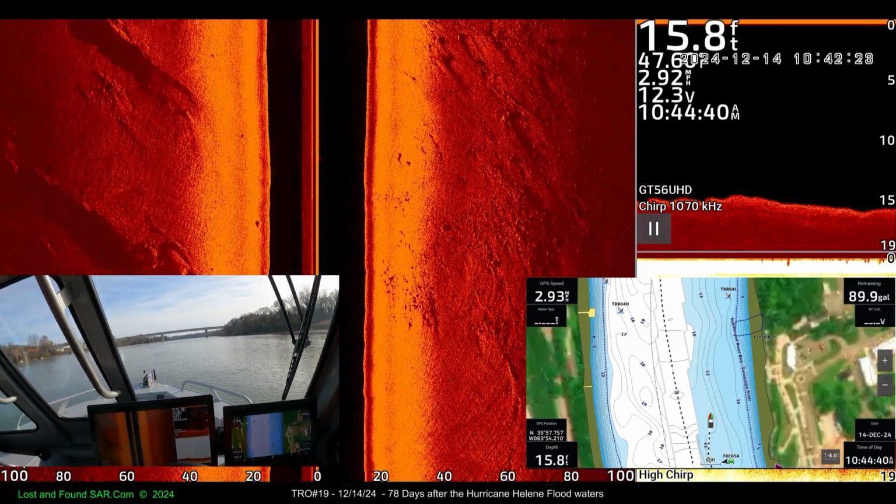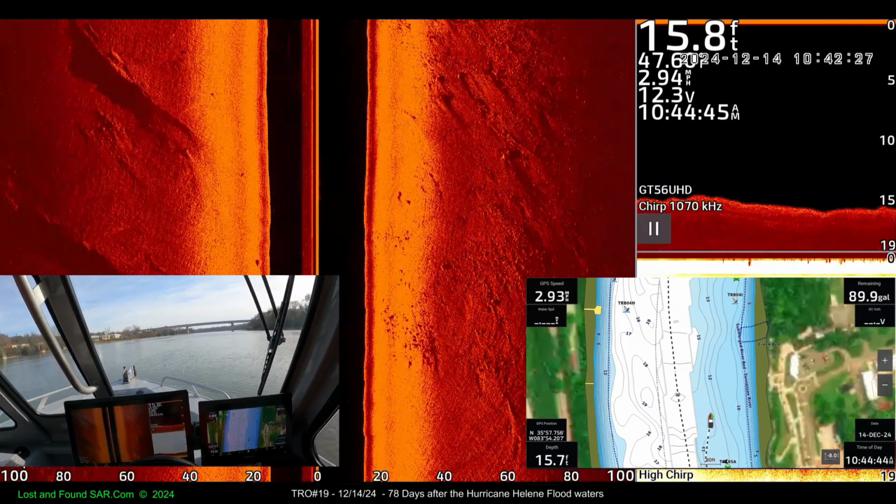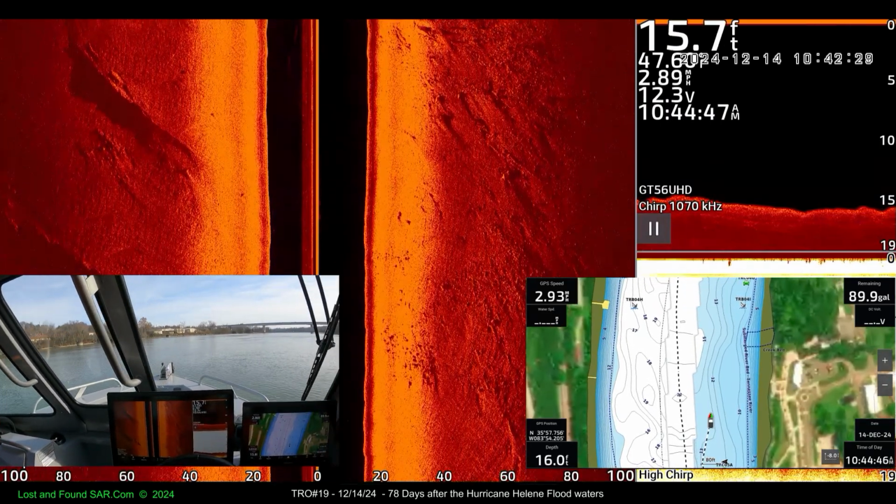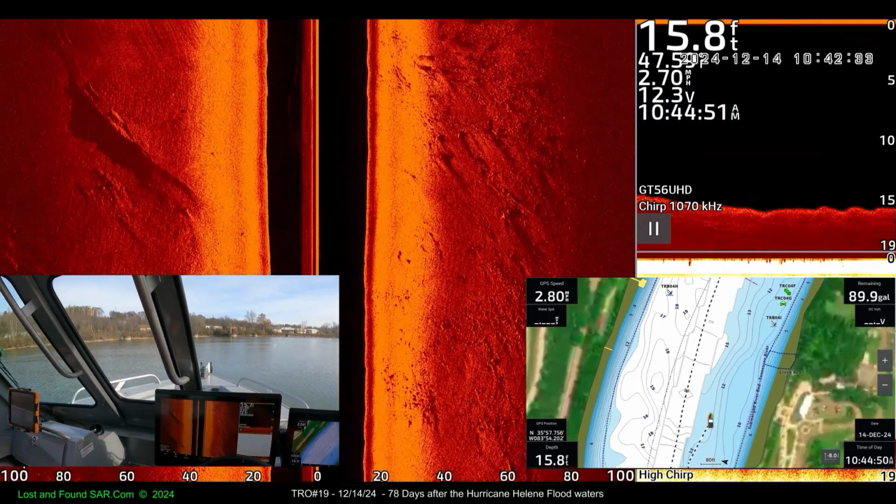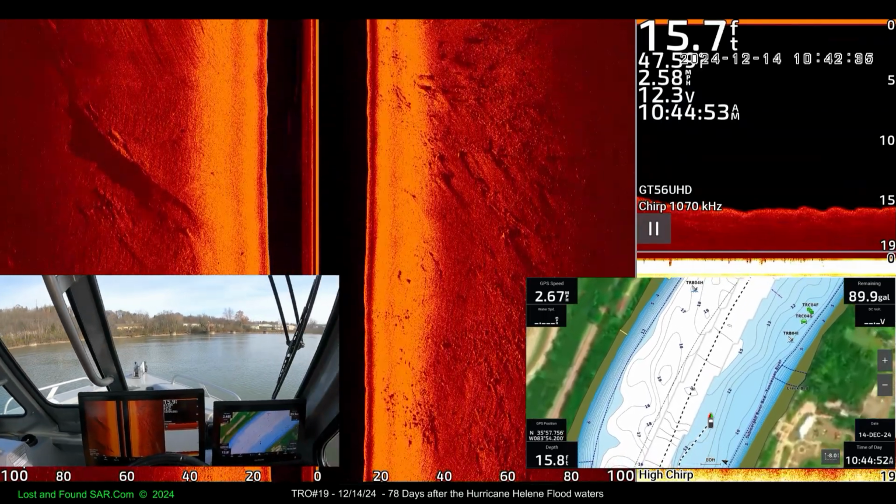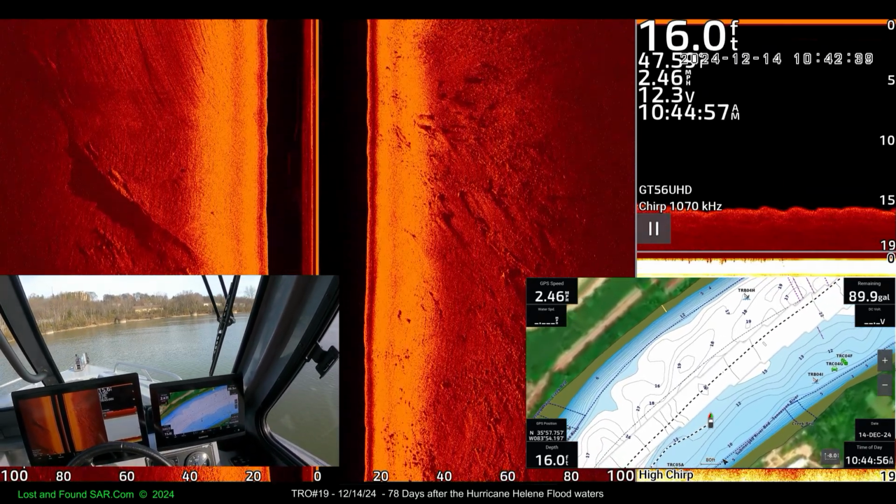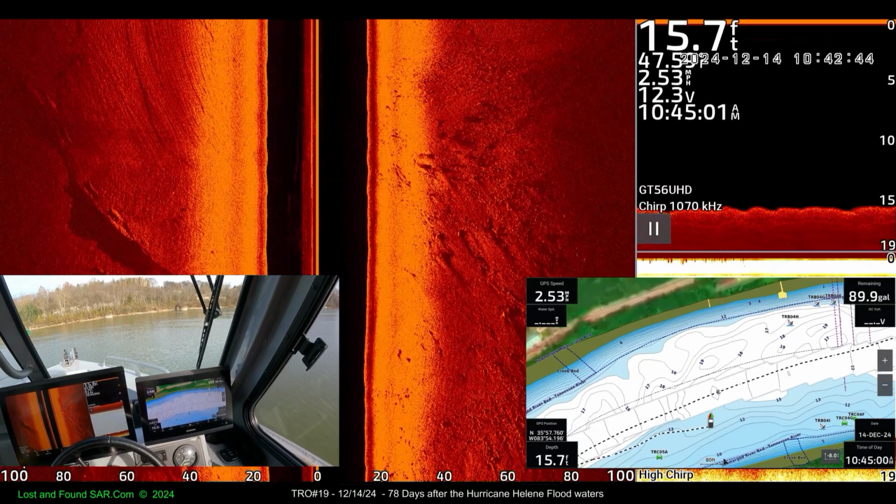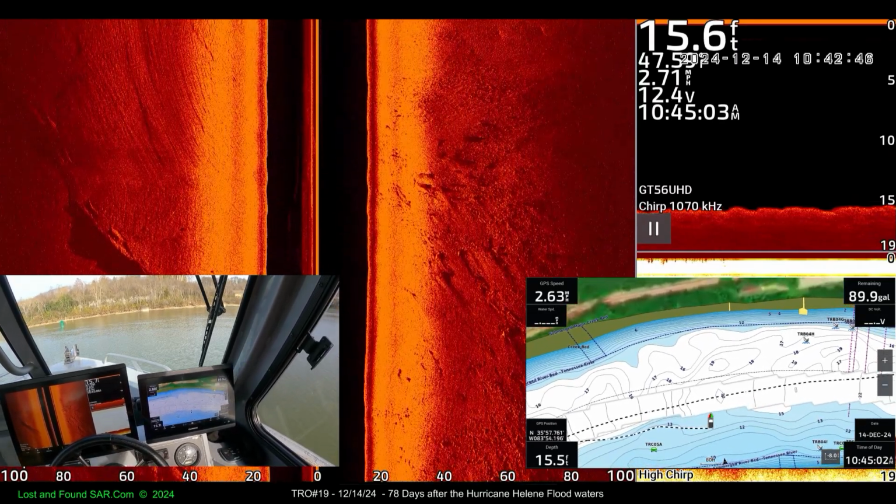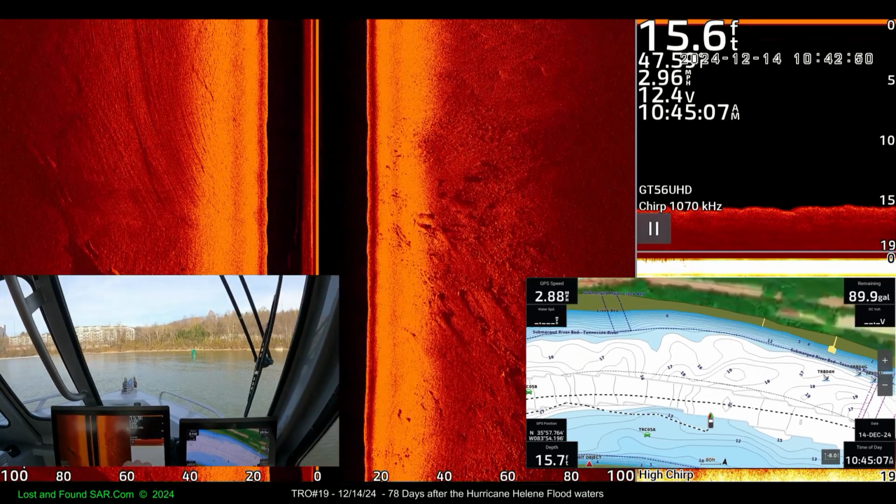I'm going to do a U-turn here. Yep. I want to go back and scrape that wreck at 85. That wreck is really weird, the way we ran over it and cut off the butt end of it, where it looks like the Mayflower, I call it, sticking up in the air.